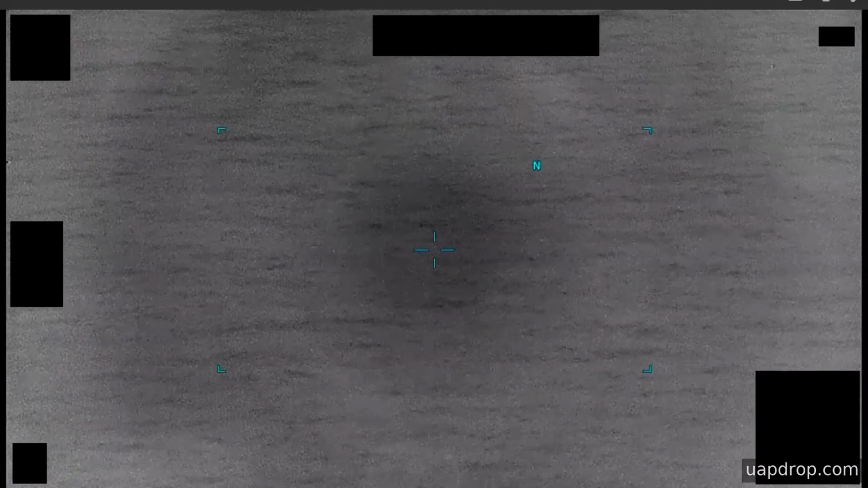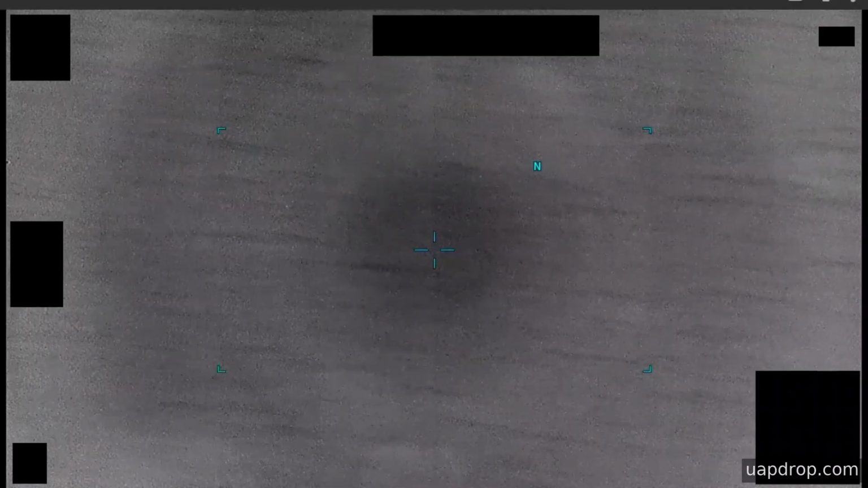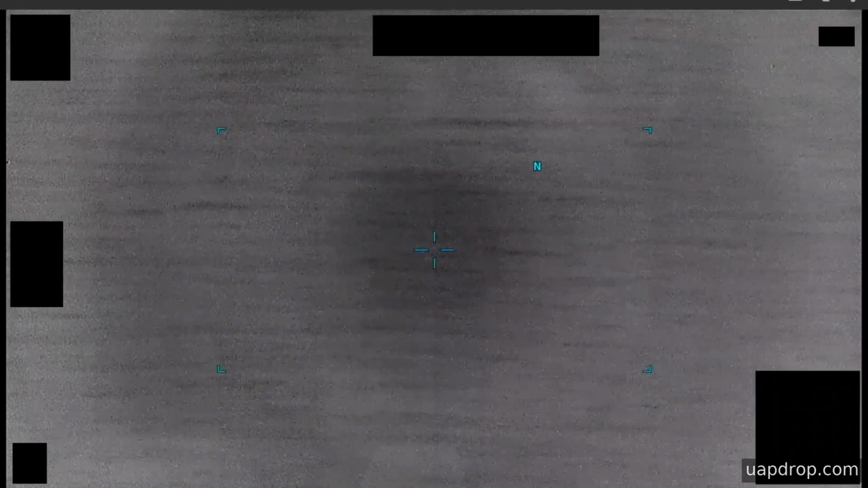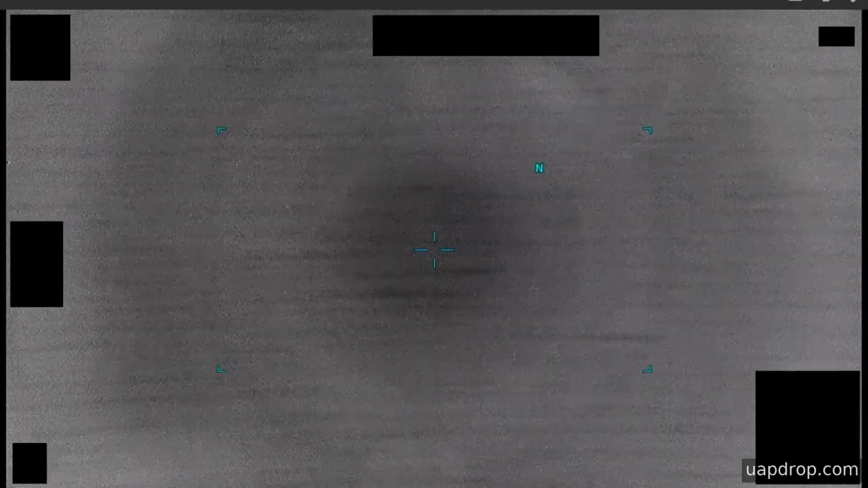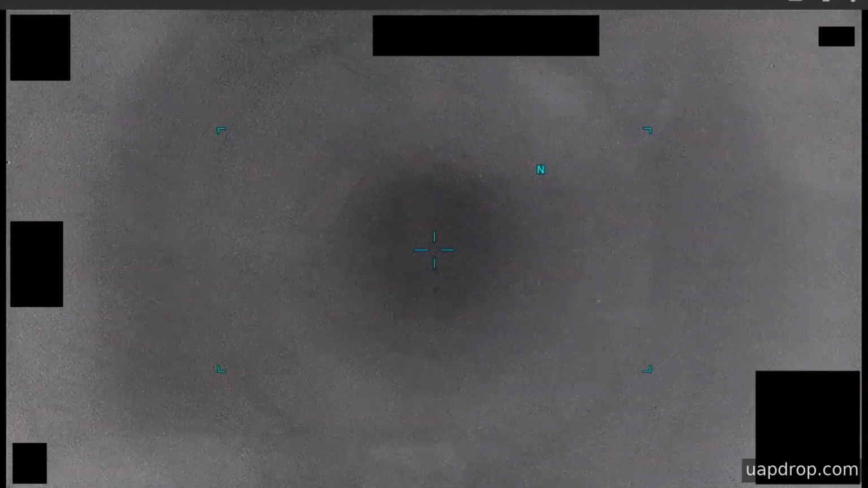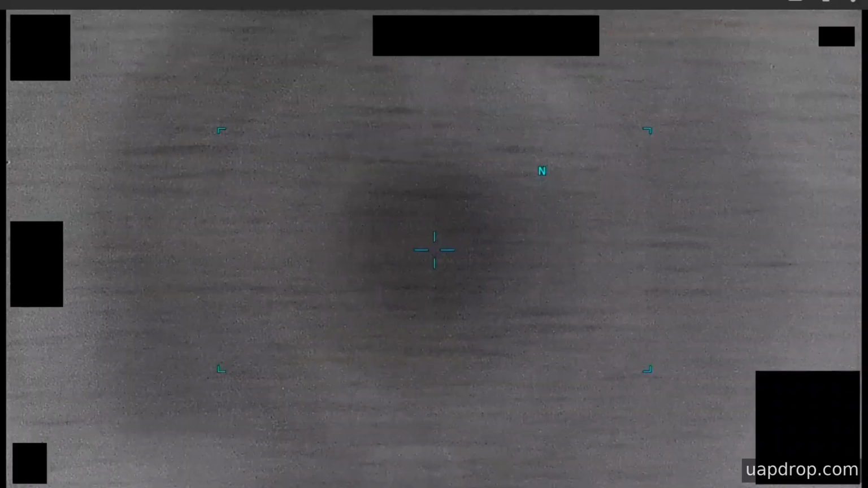What matters to researchers and analysts is that the sensor recorded a repeatable signature that could be tracked, that maneuvers were described in the mission notes, and that the contact became indistinguishable at times despite active sensor adjustments. Those elements are why the footage figures in ongoing archive studies and programmatic reviews of UAP behavior over maritime areas.